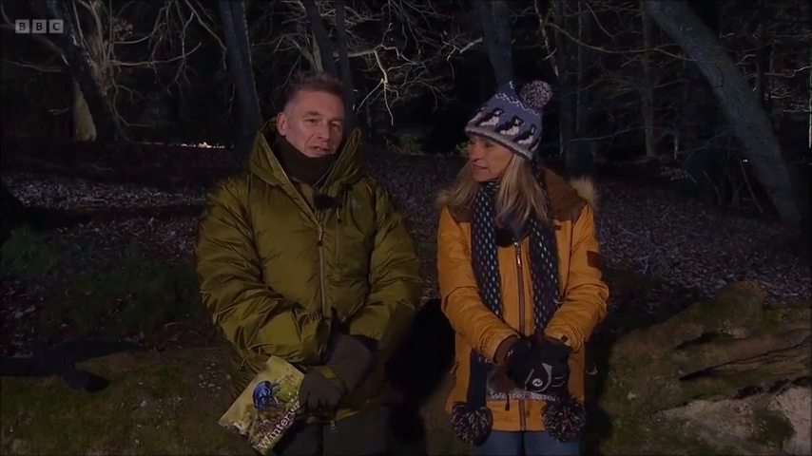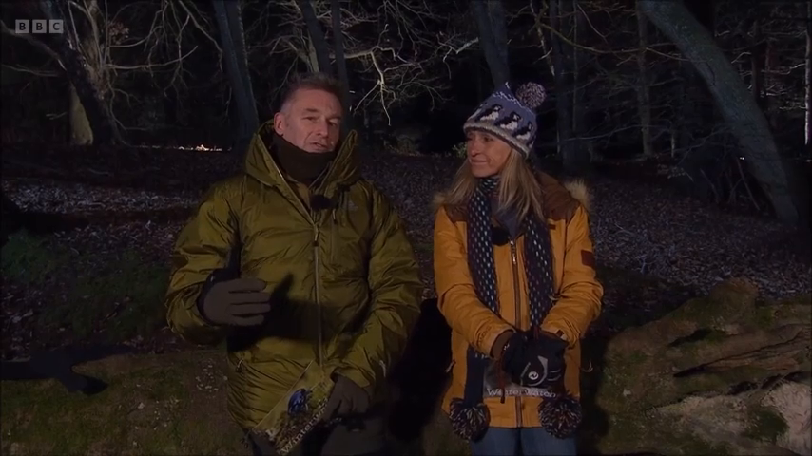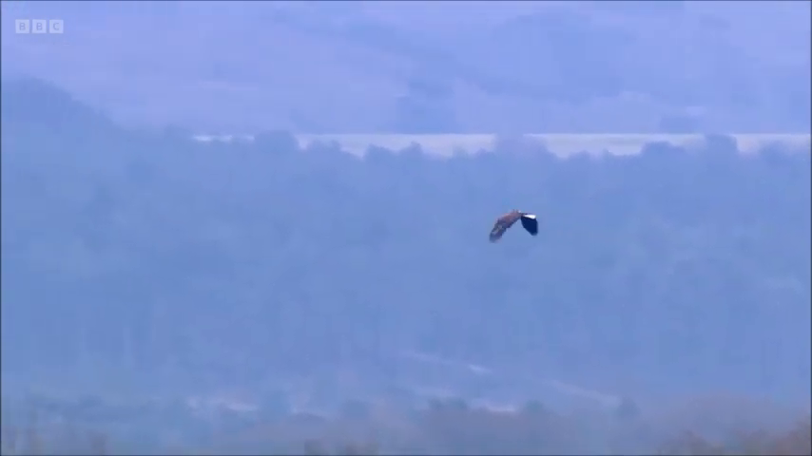I went dashing off to tell Iolo, because of course he's seen lots of these white-tailed eagles in Scotland, but he hadn't seen any in Dorset, and he said that he wanted to. He caught a glimpse of that one, but very fortunately, a bit later in the afternoon, that bird, we think, had settled quite close to where we're filming now, actually, and he was able to get a much better view.